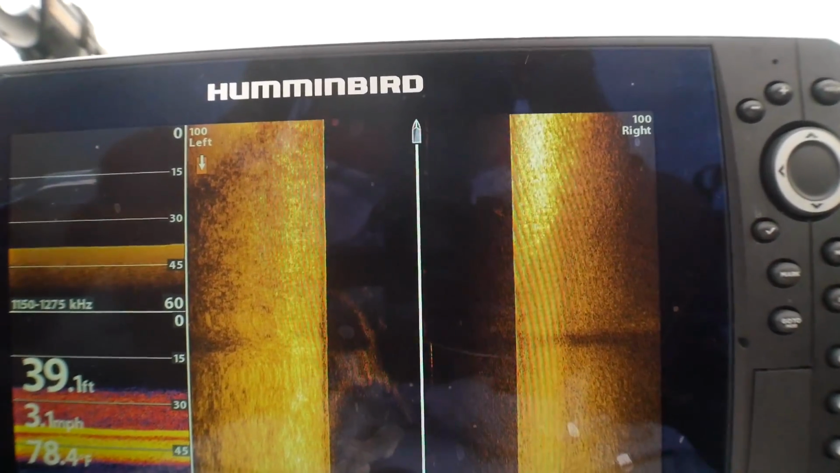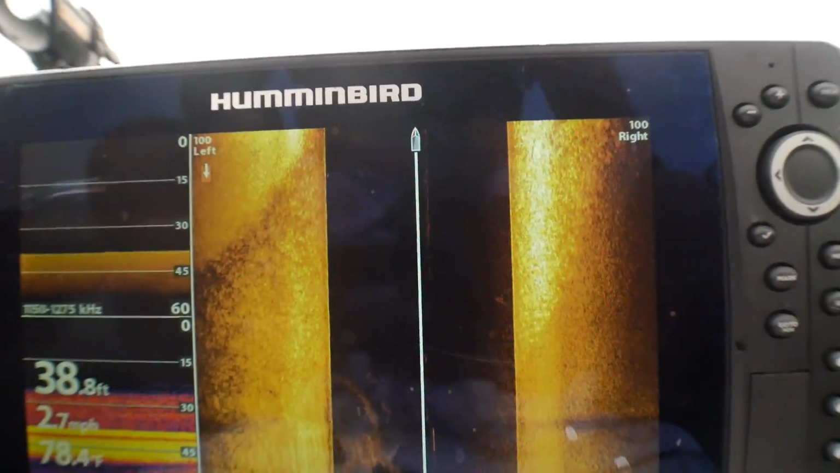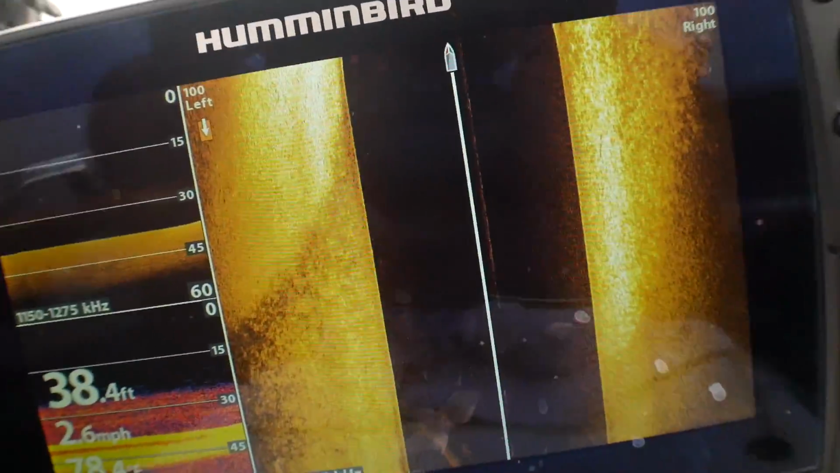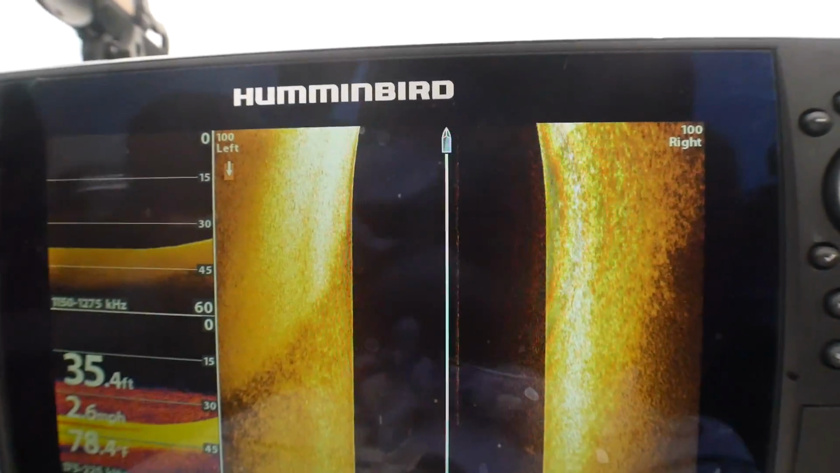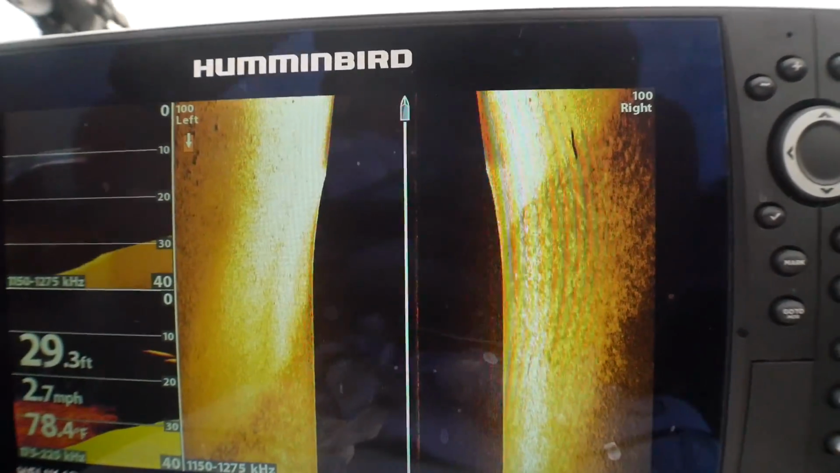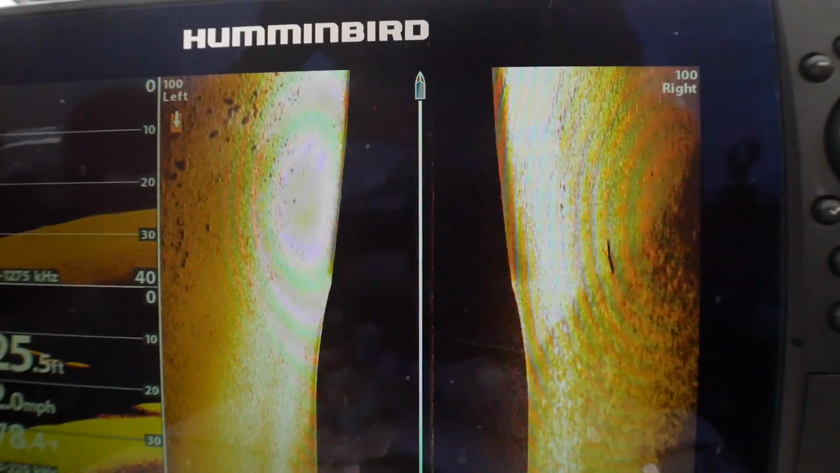So as you see here, we have a couple lines right here and over here that are a different color. Now what that is, that's going to be the start of, you could say, the sandbar turning into a rock bar. And as we come up, see that thing on the right there? That's just a log, and there's fish on the left and rocks.